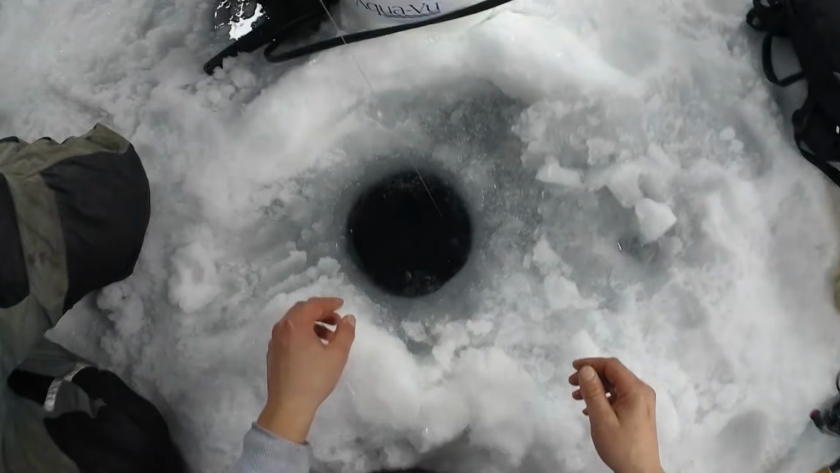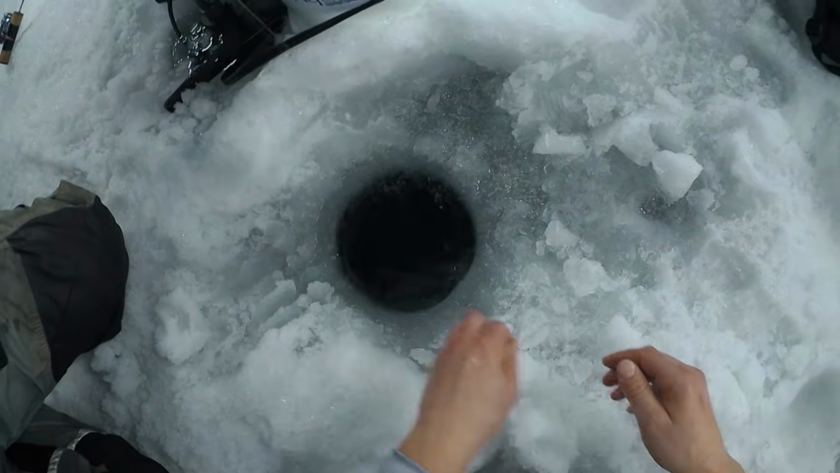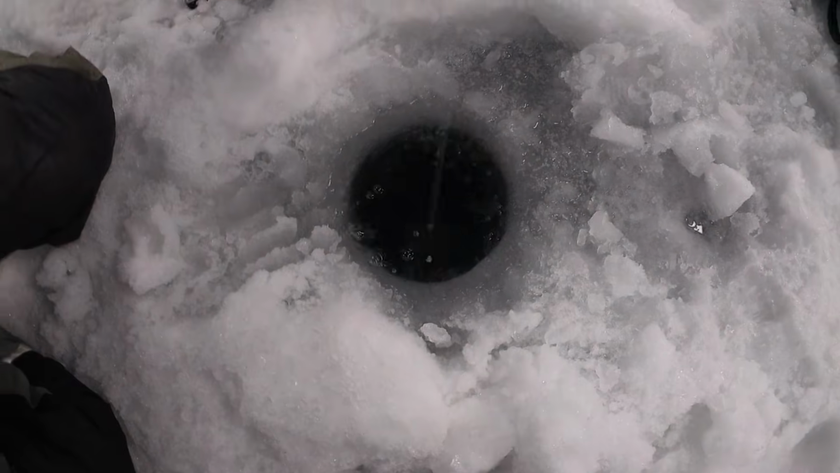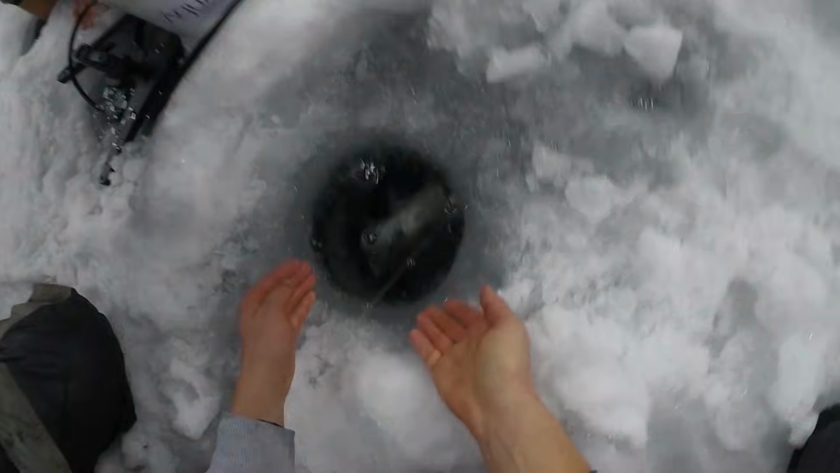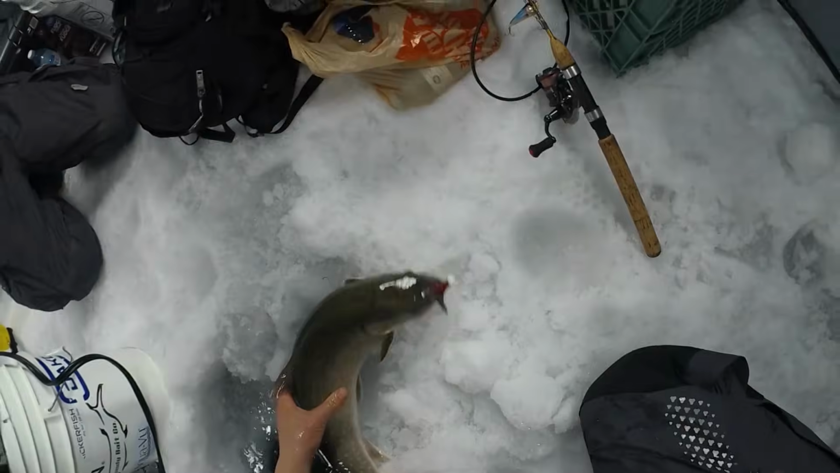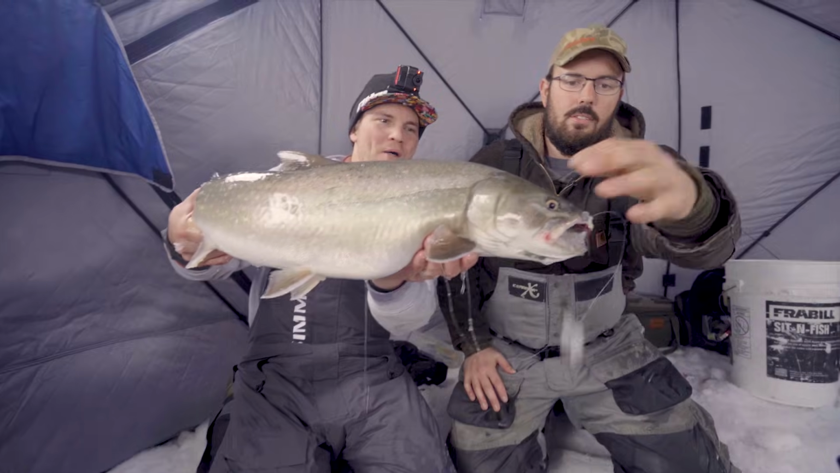Big bull. Big bull? Yeah, I just felt the swivel. Did ya? Okay, we're here. He's right here. Oh, beauty, Kyle. Here it comes. Got him, got him, got him. Oh, yeah! Oh, female bull trout.